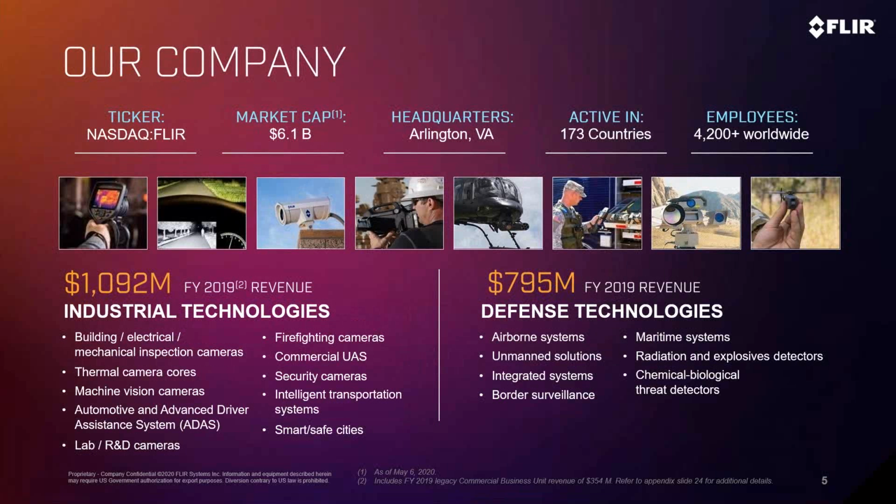Before I begin, I wanted to spend a few minutes talking about who FLIR Systems is as a company. As many of you may already know, FLIR's been in the infrared space since the early 1970s. It has grown over the years through a series of mergers and acquisitions across a wide range of different markets. This has allowed us to reach a revenue level of just below $2 million US in 2019.